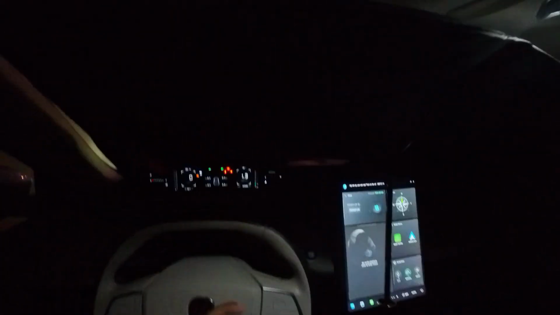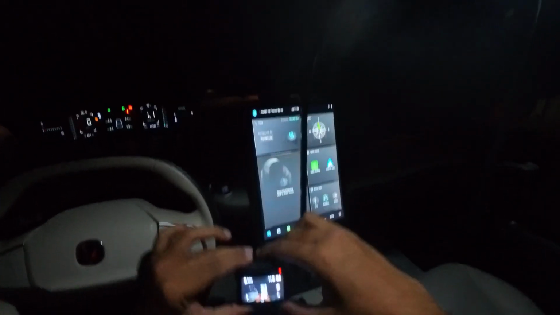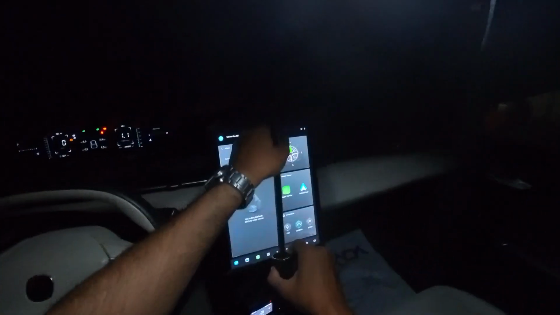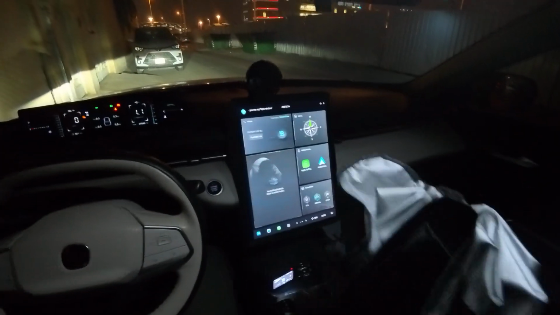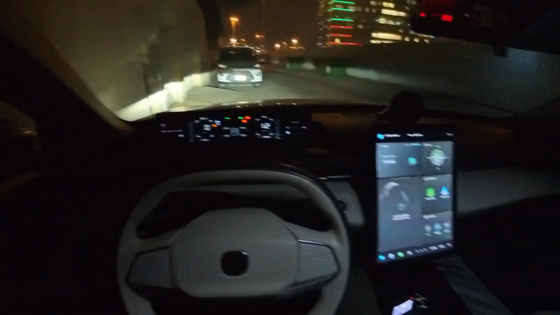What's up everyone? So right now I am in my Shenzhen Edo and we have this new camera gear. The thing is, this gives a wireless recording through here, and my Shenzhen Edo was parked during the day, so I have to take off this umbrella for the screen. Now you might be getting a better view of the car and the point of view.